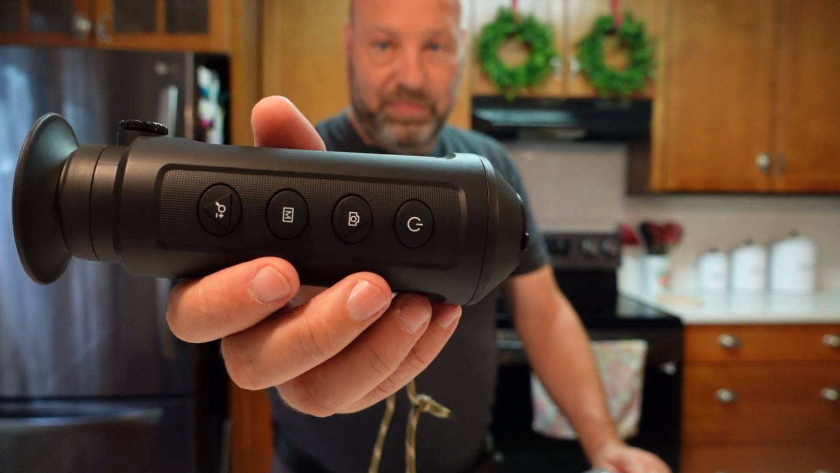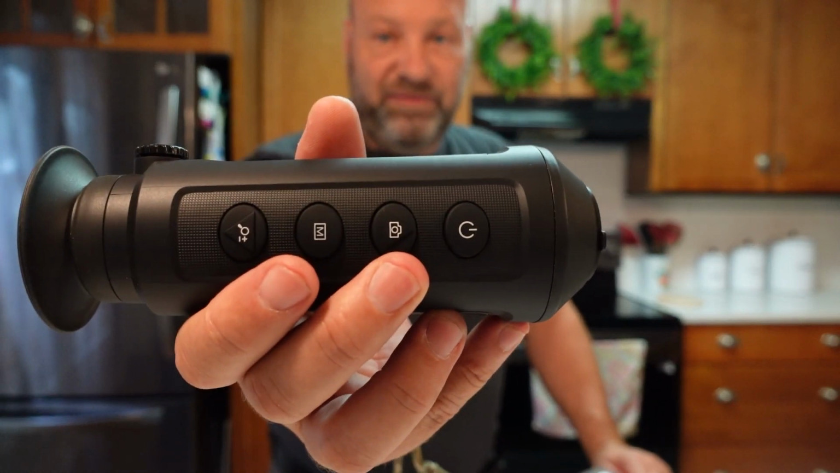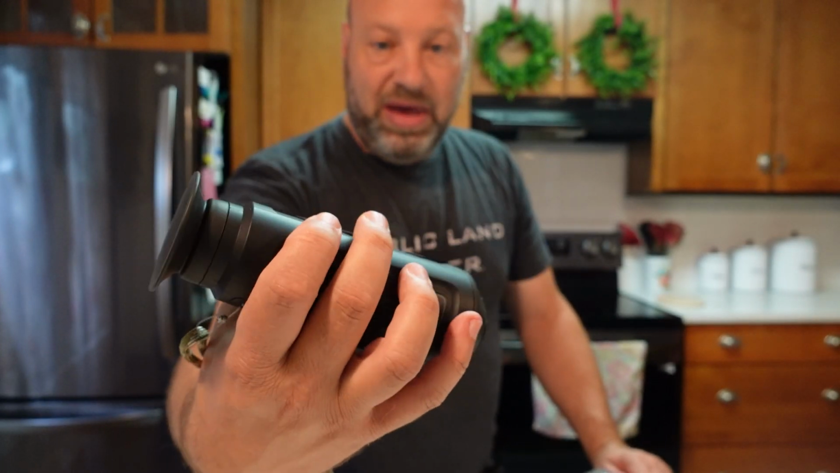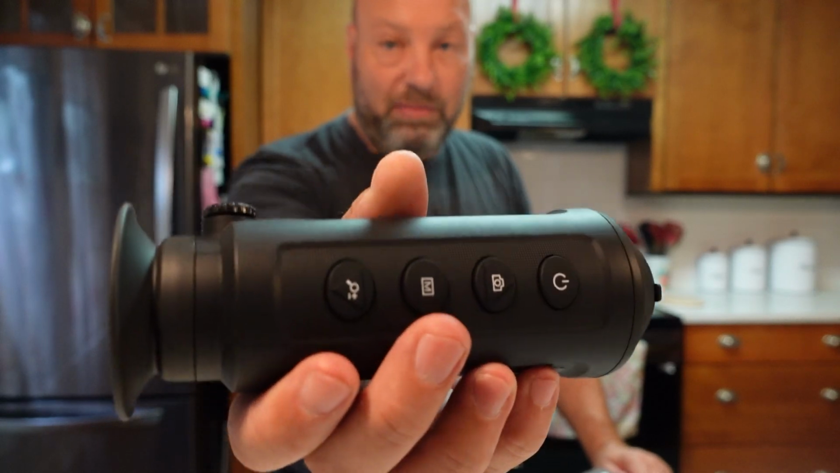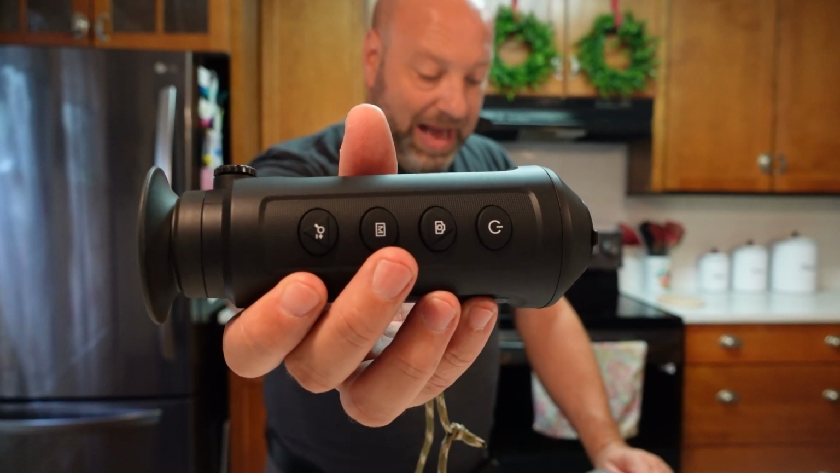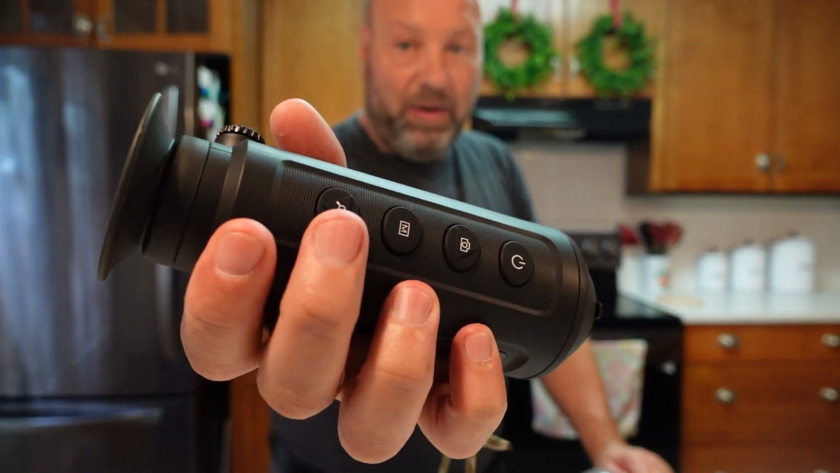And then the button layout on this thing is super simple. Okay, you have your power button, you have your picture and video button. You tap it to take a picture, press and hold it to take videos. It's got its own internal memory. You have the mode button to cycle through your modes, your black hot, white hot, red hot, and fusion. And you have your zoom button for 4 powers of zoom. So very simple to work, right there in your hands, you know what you're doing, eye cups on there.